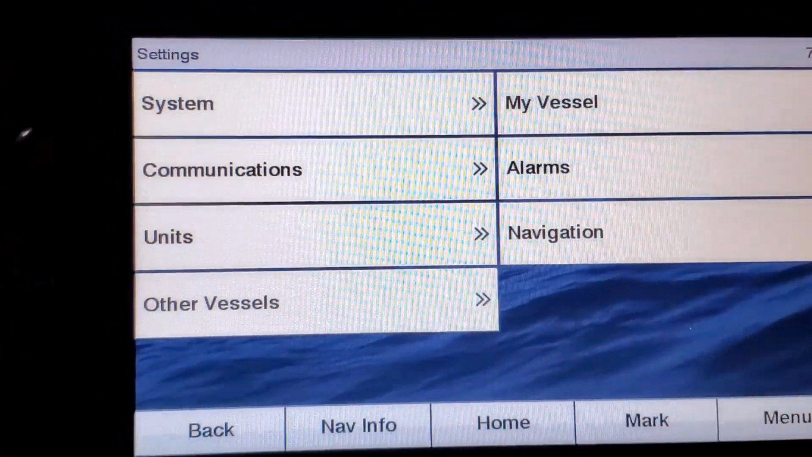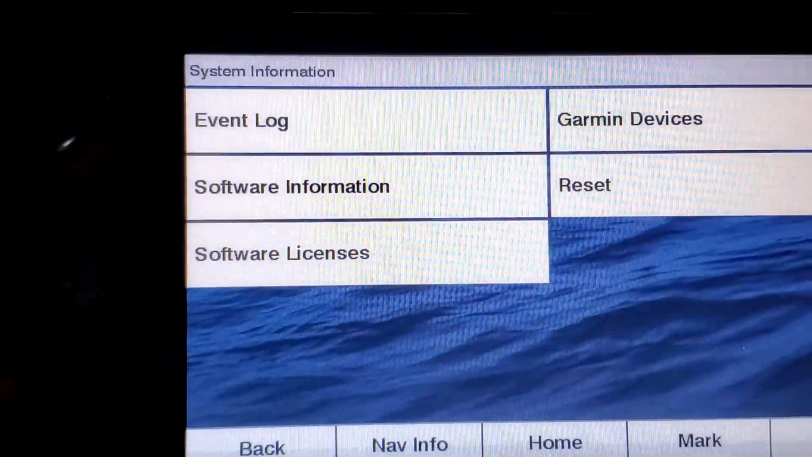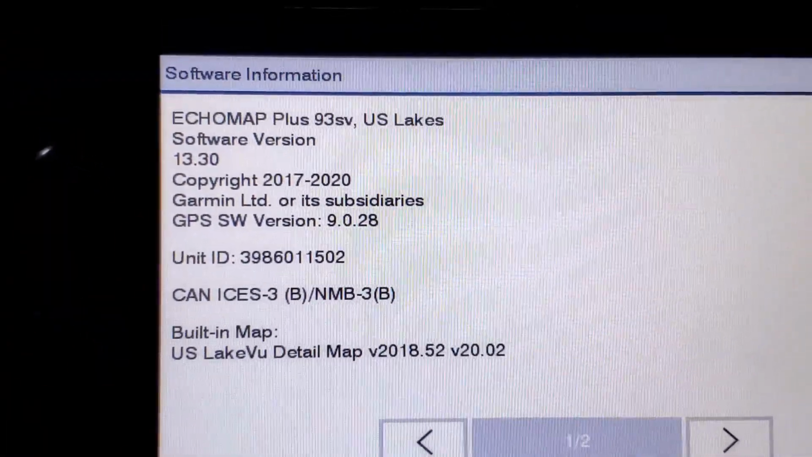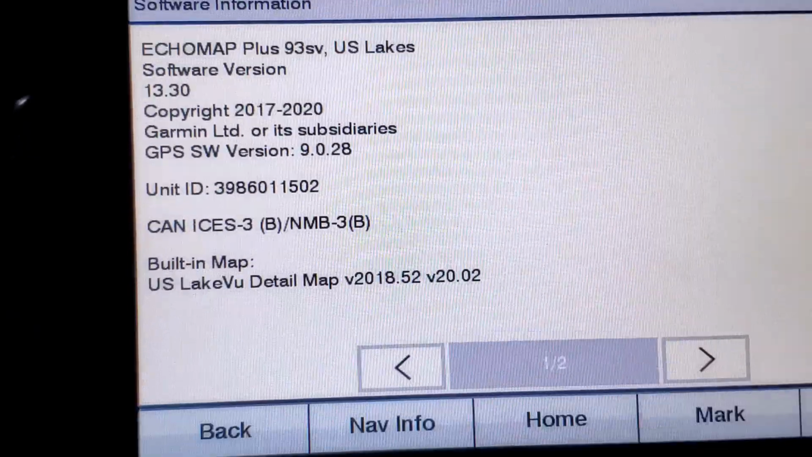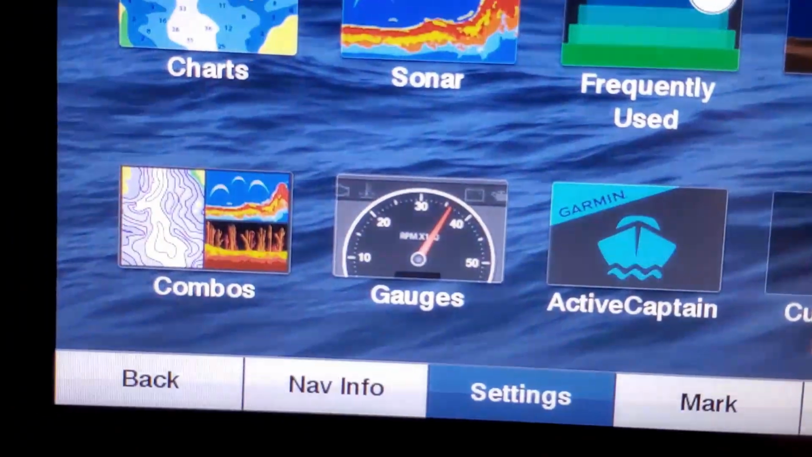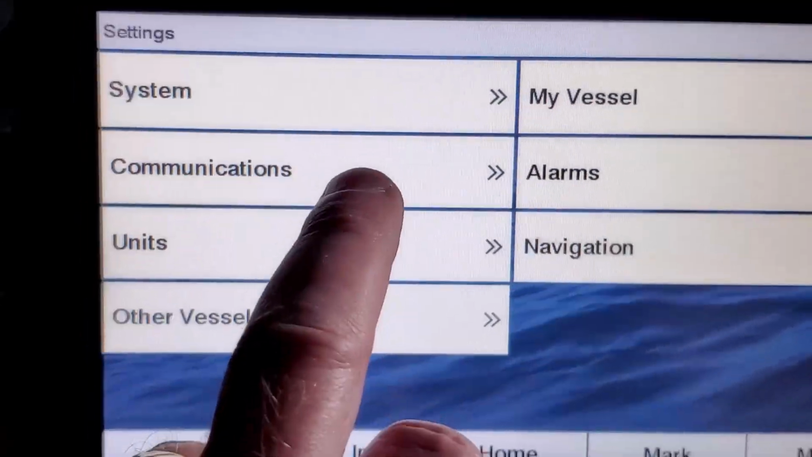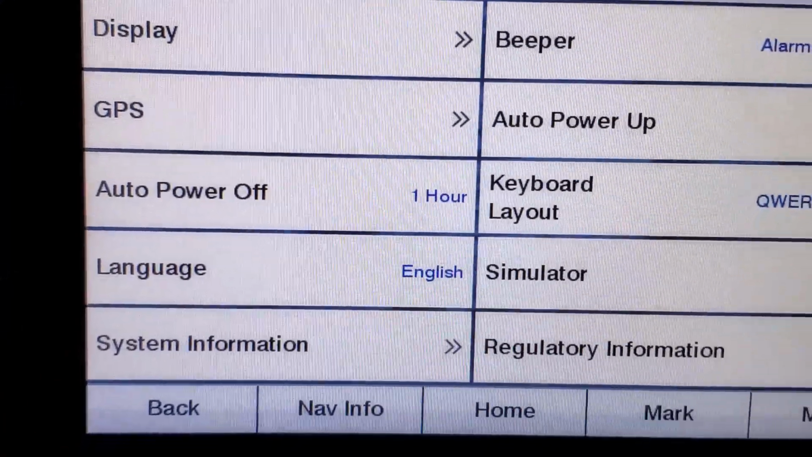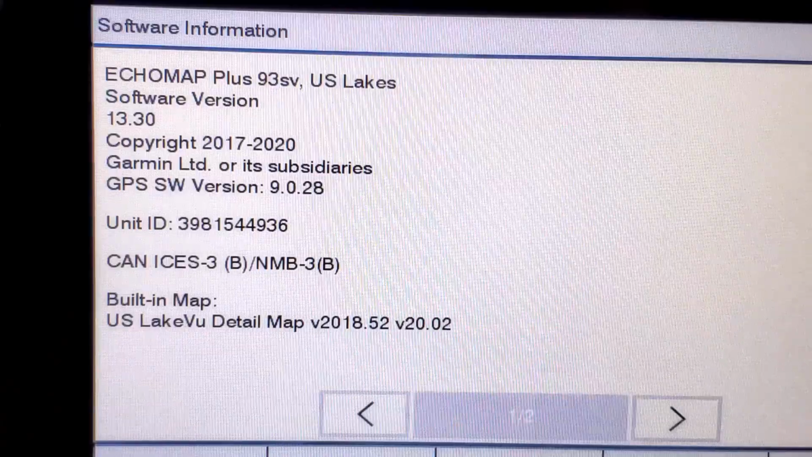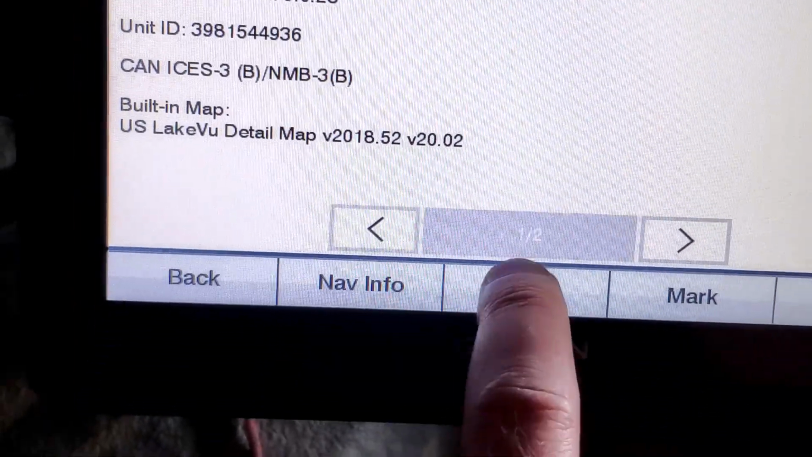And I'm going to settings, system information, software update, and then there's my 13.30. I'm going to go home. Go over to my other one and check it as well. It should be 13.30. So settings, system information, software information. There's software version 13.30. I'm just going to click home.